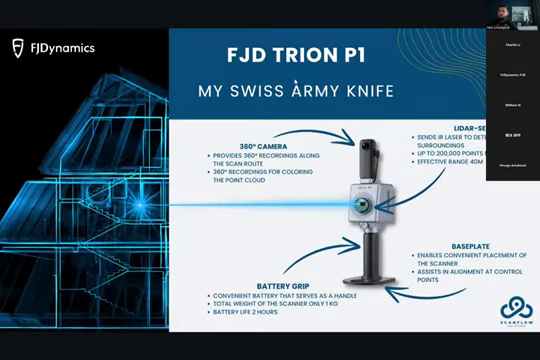So let me show you my Swiss Army knife, the P1. The P1 is a very good SLAM scanner for beginners, but not only for beginners, it is a SLAM scanner for professionals. It's a really good device where you can meet a lot of tasks with it. So here you see the P1. It's equipped with the battery grip, the base plate, the 360 camera and the LiDAR sensor, and we're using every single part of it to develop workflows and efficient strategies to make our workflows most efficient.